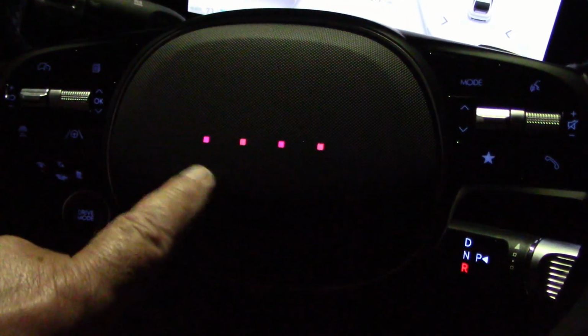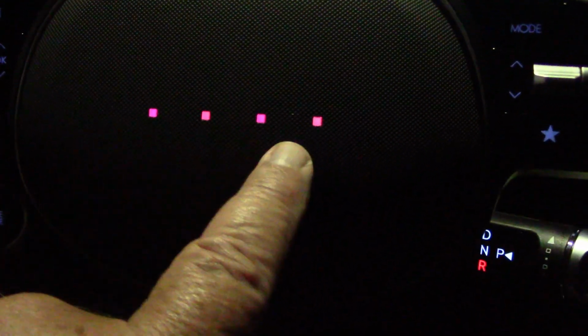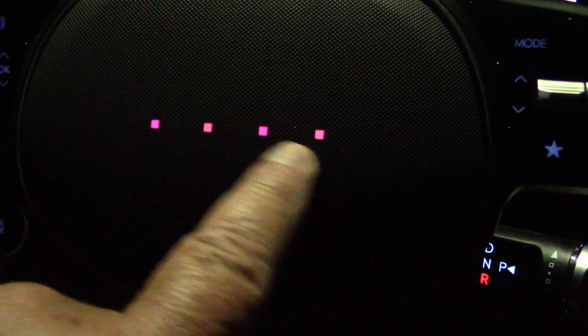And on the steering wheel hub I have these little lights that light up, and I don't think they're cameras. How do you put a camera in an airbag outlet? Could be.